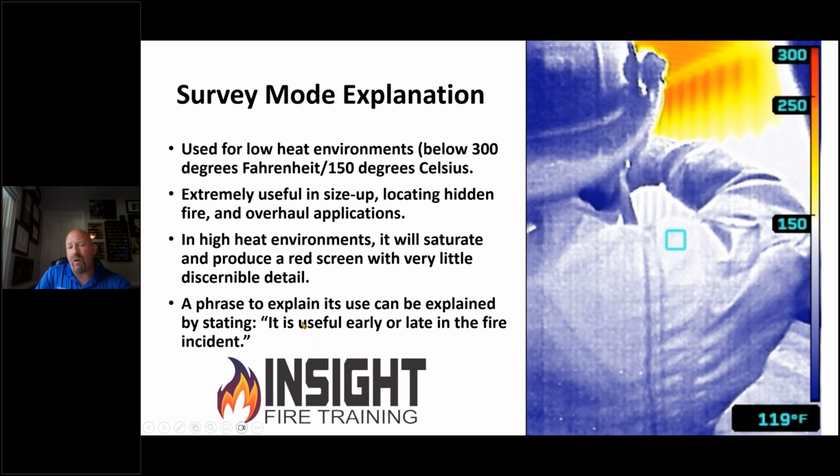But a phrase that my friend Mike Chapman taught me: when you're using investigative modes like this, it can be useful early or late in the fire incident. So early in size up, or late when the heat is diminished. Survey mode I would not recommend for high heat environments because it will saturate.